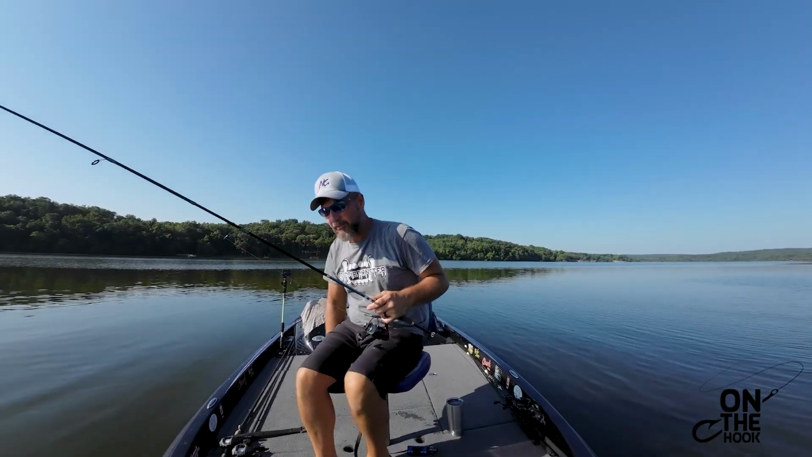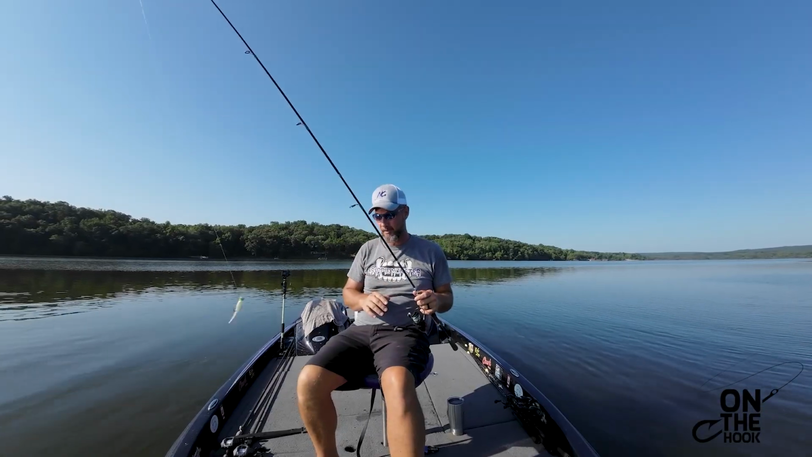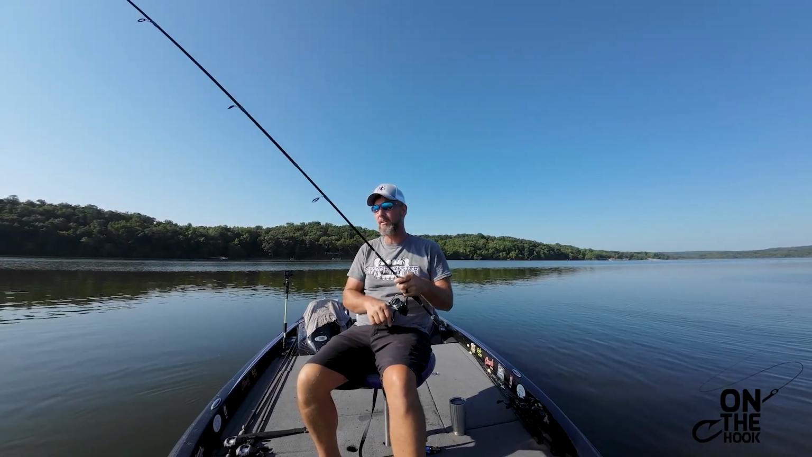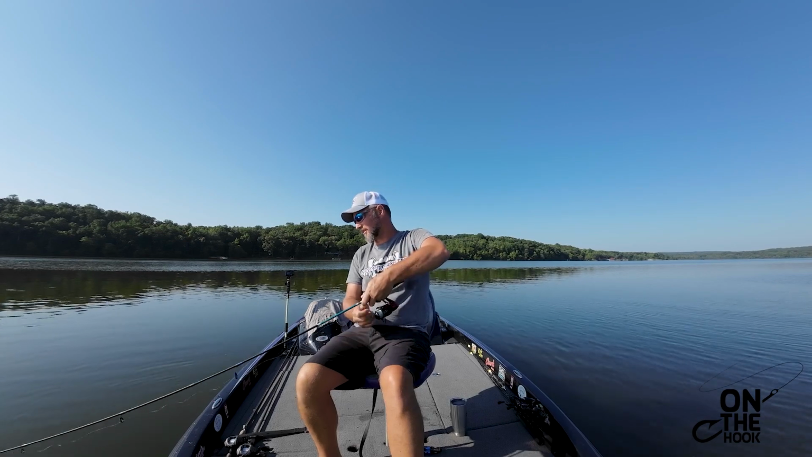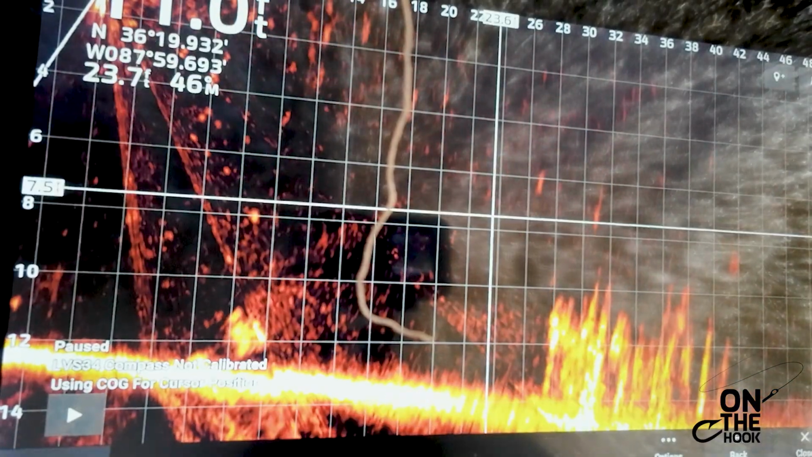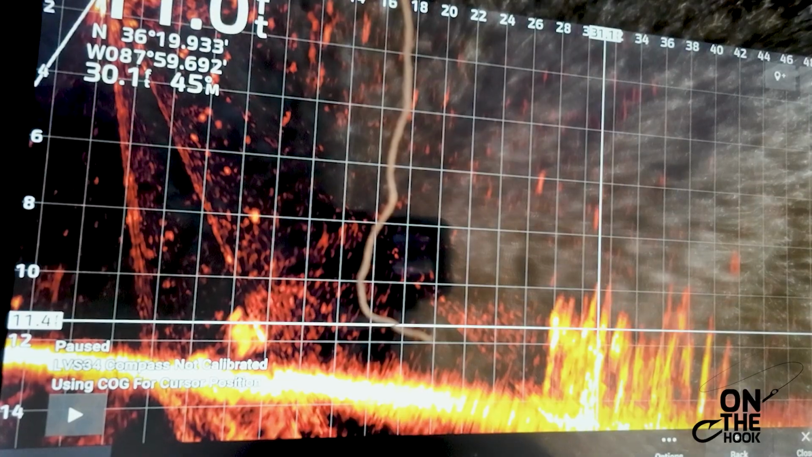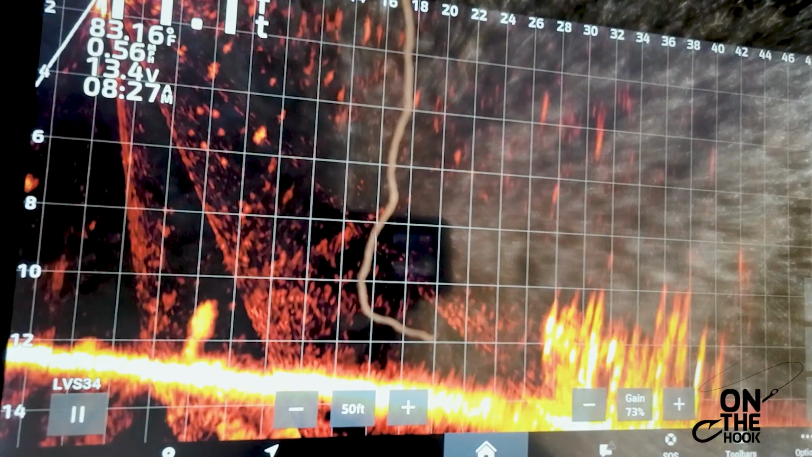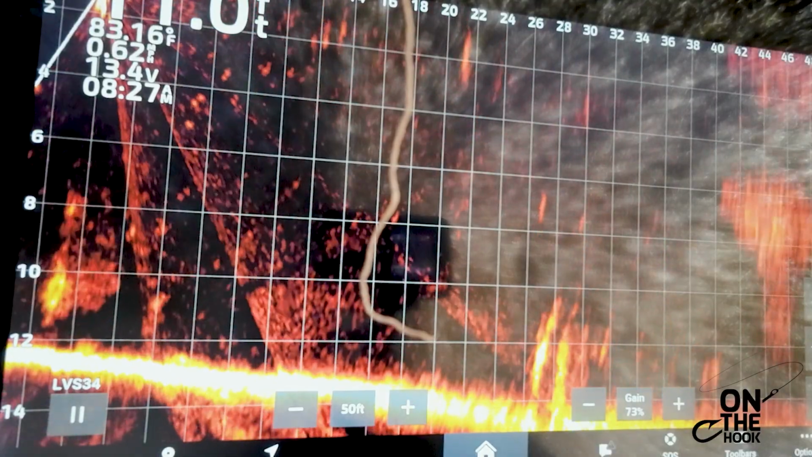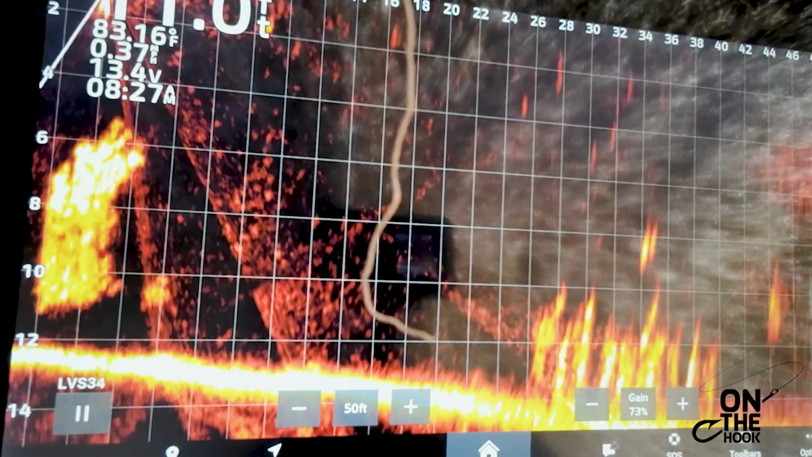Now, before I threw on that pile, I absolutely knew I was going to catch fish. I wasn't 100% positive what it is, and we ain't done. There's still a bunch. Let me get back on that pile right there. You can see the fish right there. They're all hanging out around the top. They're all up high. They're all ready to feed. This is your high percentage stake bed right here.